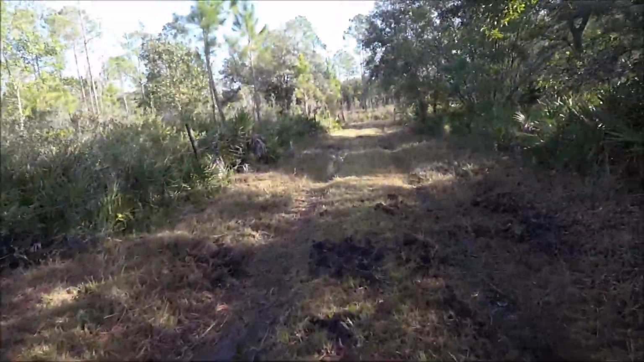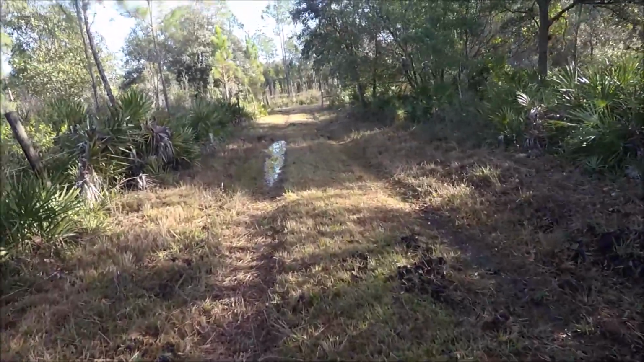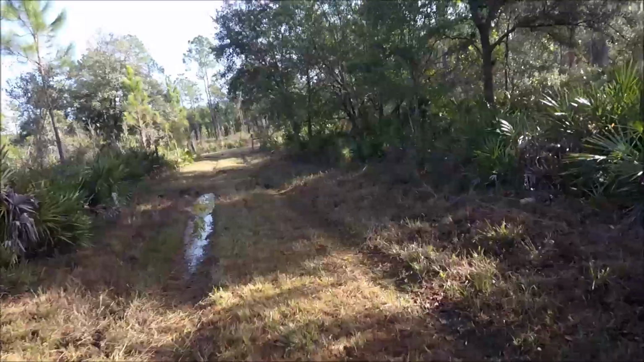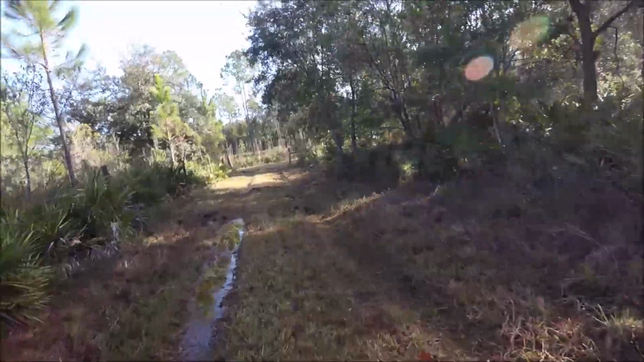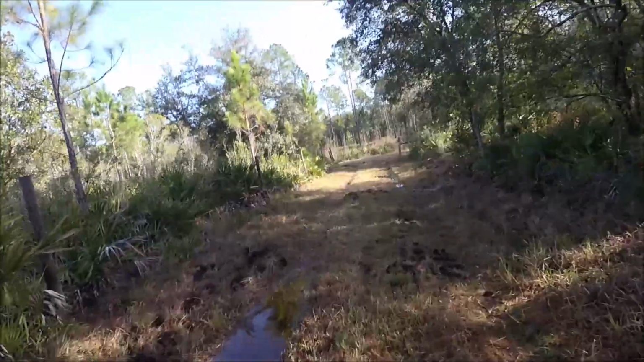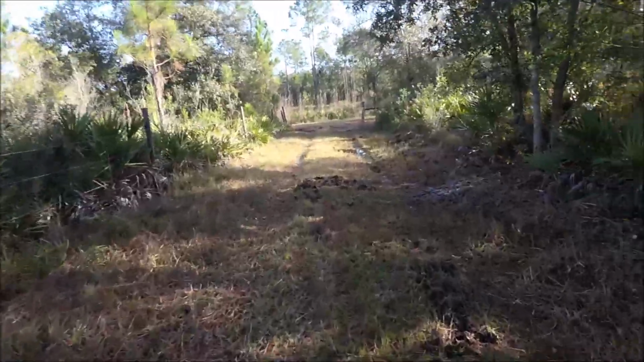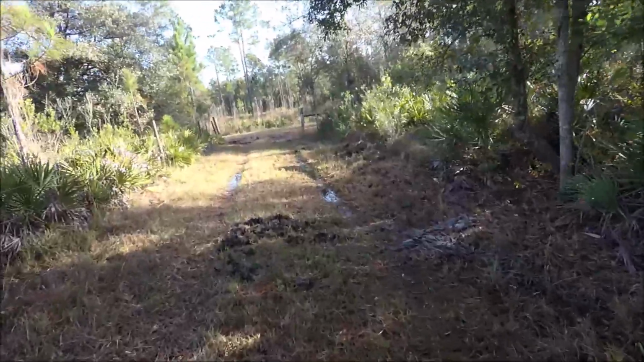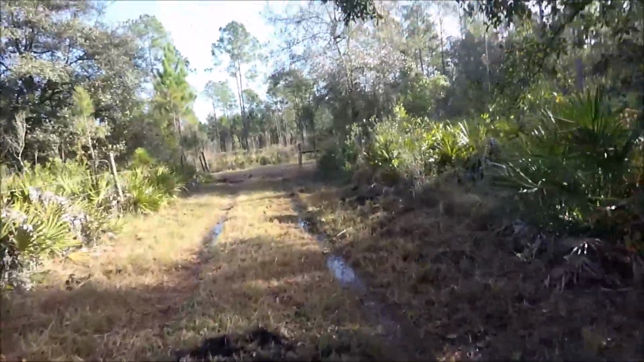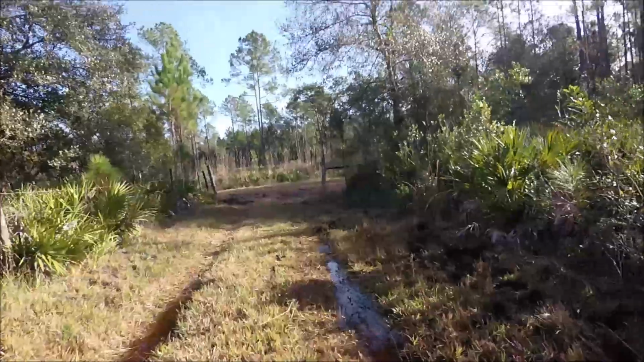So Christmas morning, going out to check the cam. Fresh, all fresh hog rootings here. And this is right by the gate. They've been in here just today or last night. So we'll keep our eye out for them. You can usually hear them way before you can see them. They're noisy.